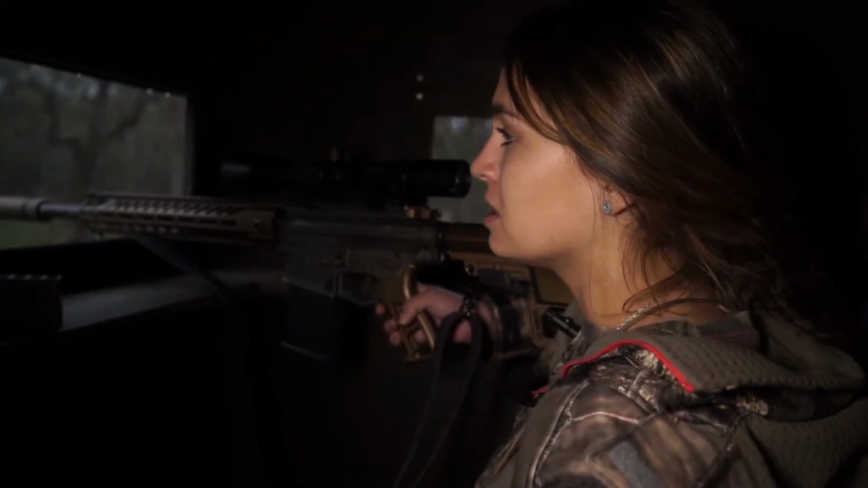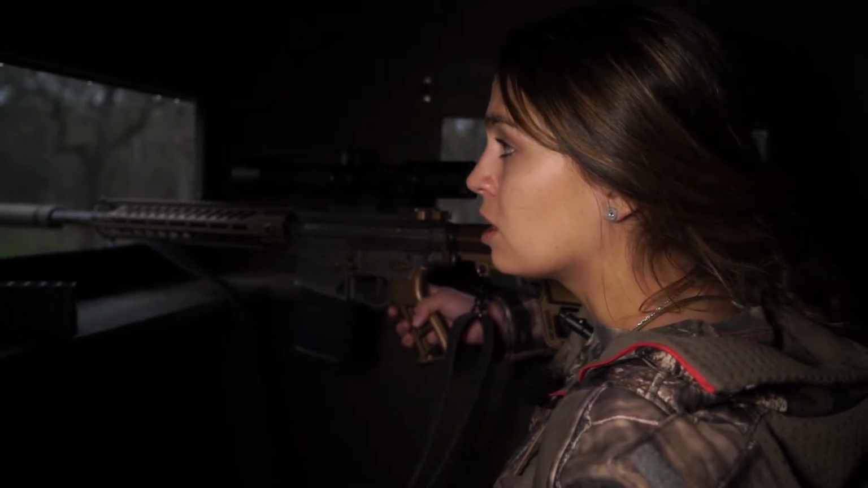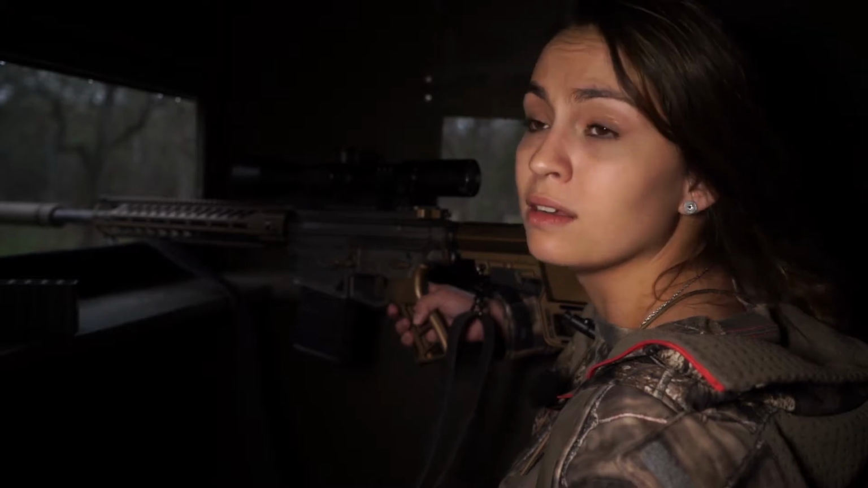Clean shot. We're gonna sit tight because we still probably got an hour left of light, and hopefully some pigs will come in or another doe and we'll get some more meat.